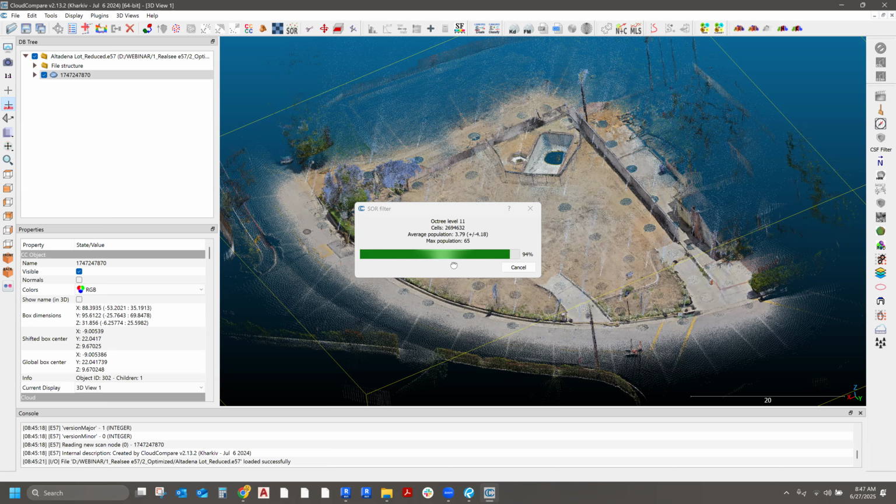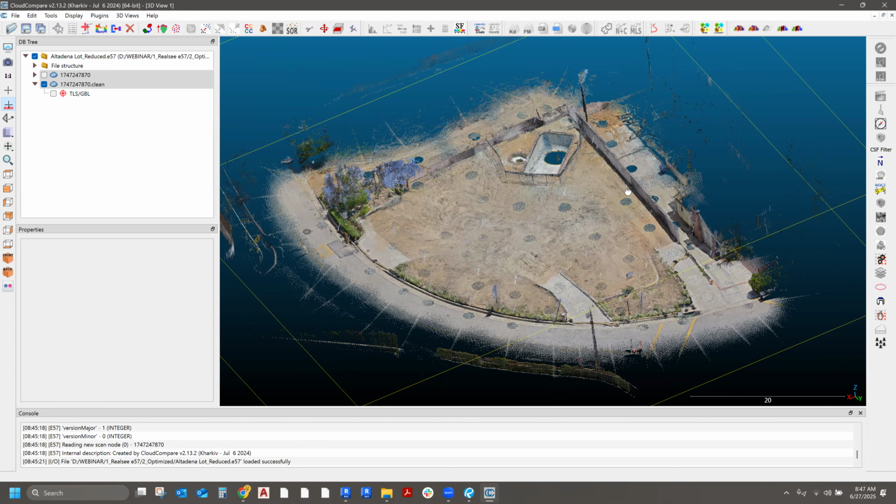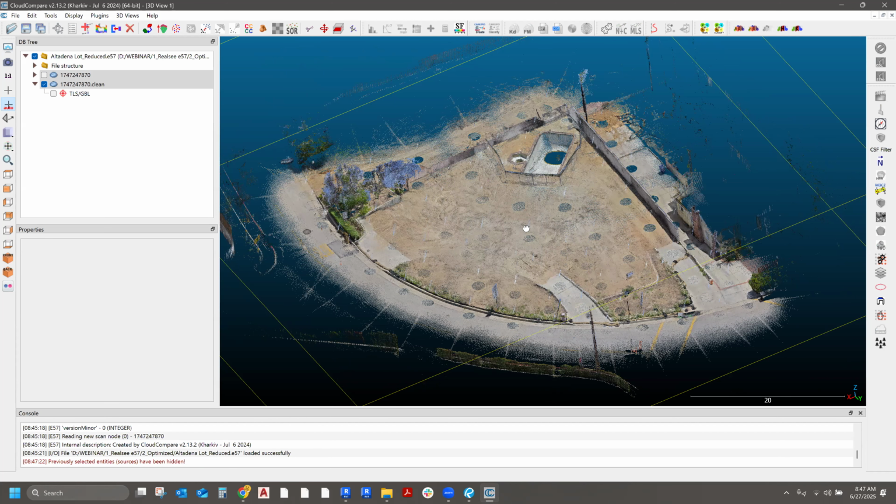Okay. So I'm going to quickly clean this point cloud up, and then I'll show you the next step. Okay, so there it is. Now I've roughly cleaned this up.